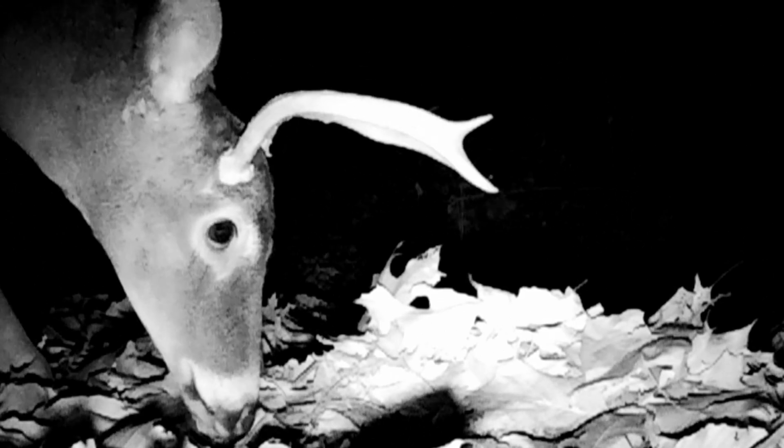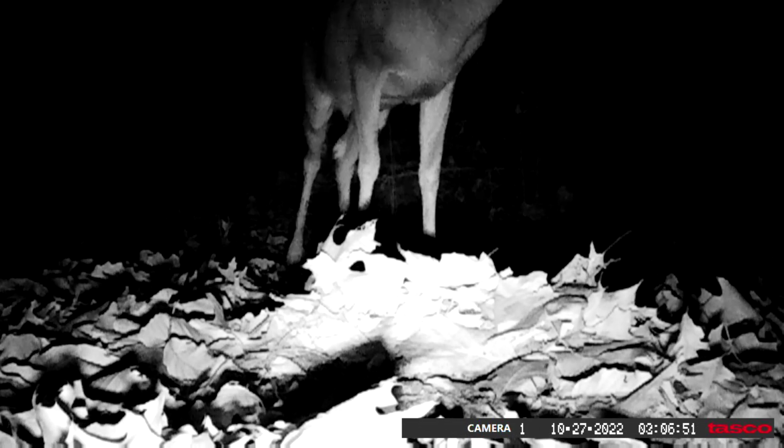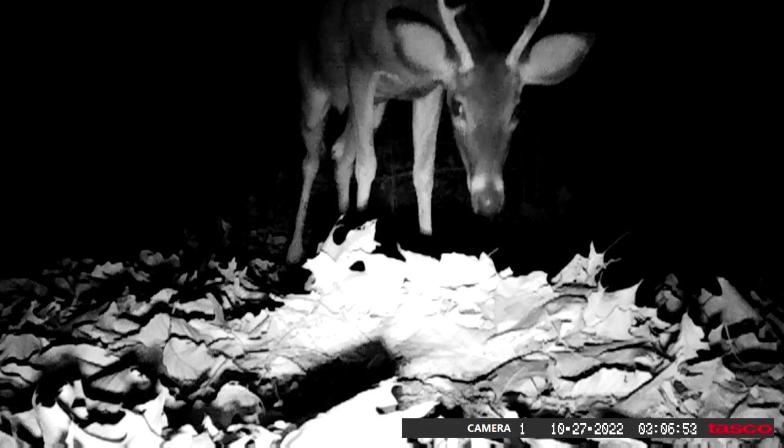And back at the pond, all kinds of old deer fooling around. Here's a little young buck, looks like a 4-point. This one looks like a little bit bigger one. I don't know.